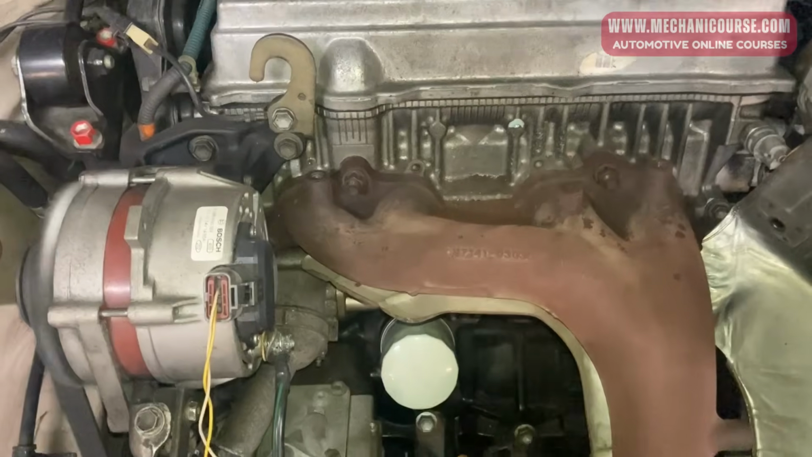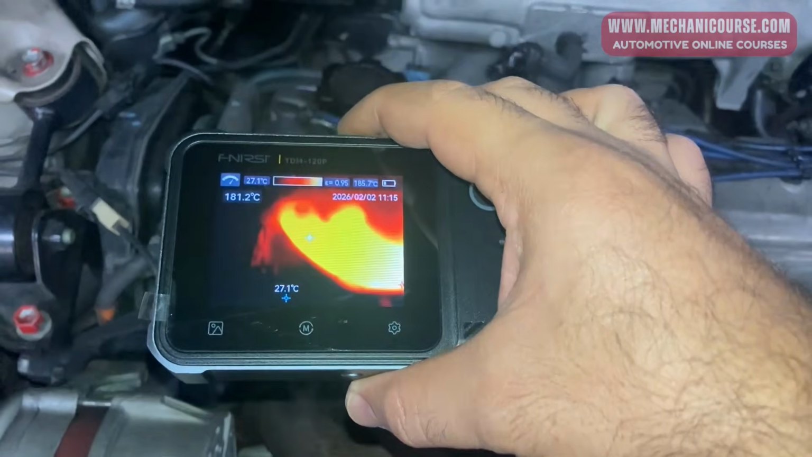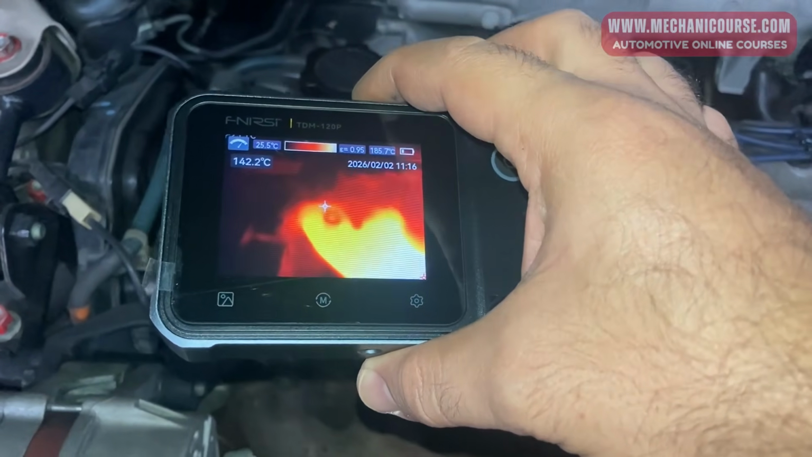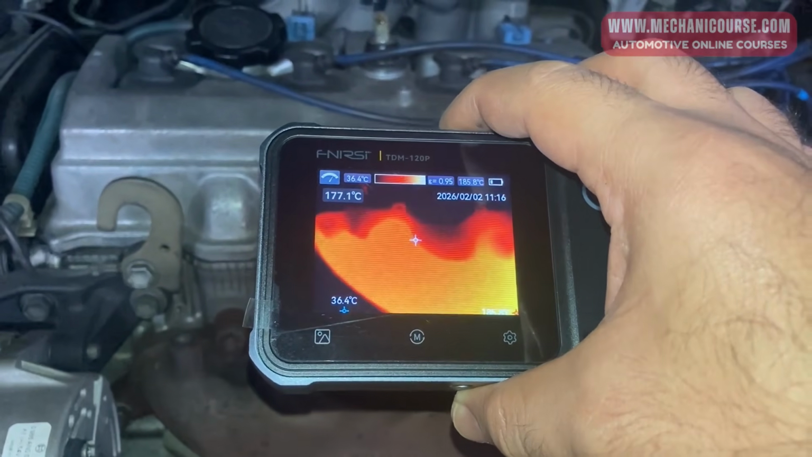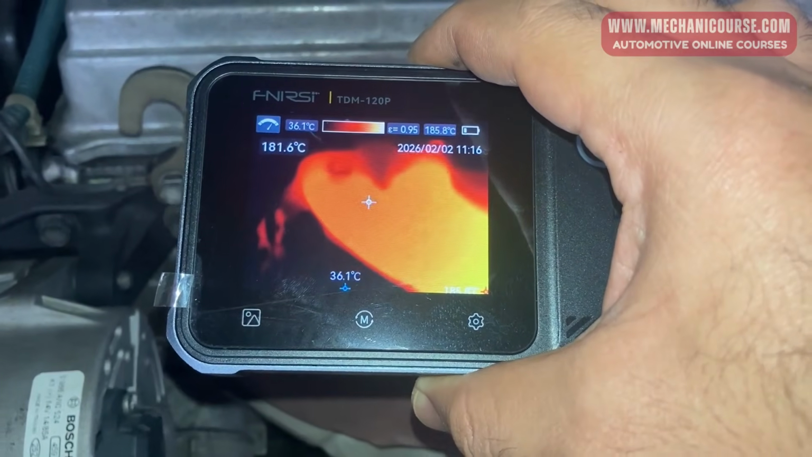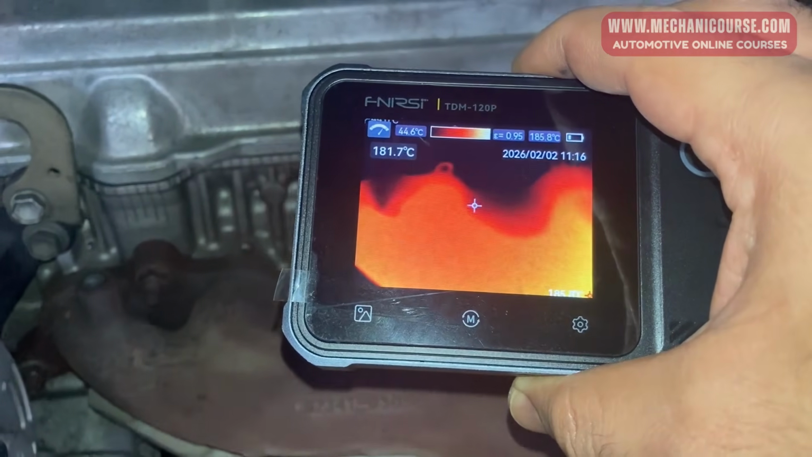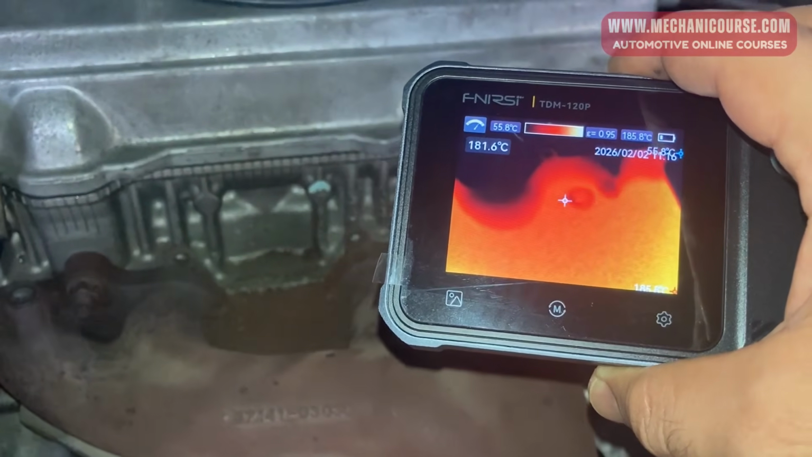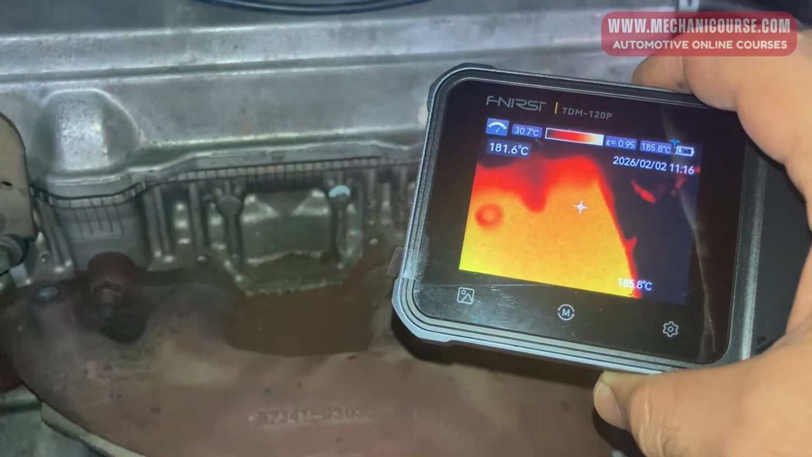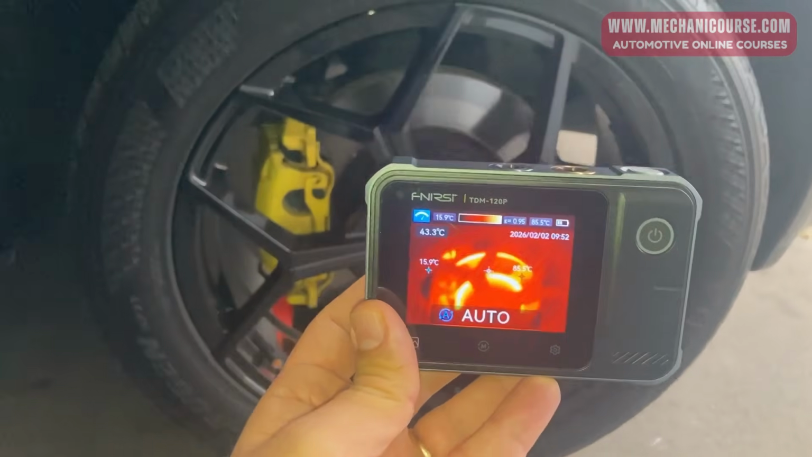Let's get back to the automotive diagnostic. Thermal imaging can also help identify engine misfire. A cylinder that is not combusting properly will often produce a different exhaust manifold temperature compared to other cylinders. After starting the engine, you can scan the exhaust manifold runners. If one runner appears noticeably cooler than the others, that cylinder may have a fuel, ignition, compression, or injector-related issue. This technique does not replace traditional diagnostic procedures, but it provides a very quick direction before connecting scan tools or performing deeper testing.